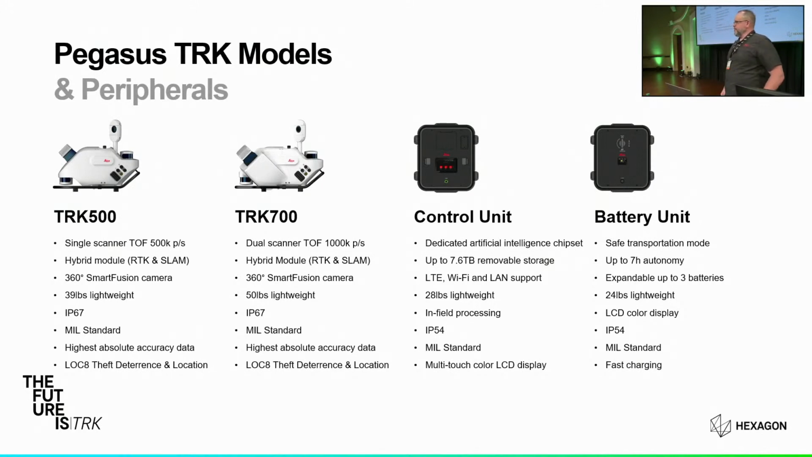Now, we've managed to reduce the weight of these systems by removing some of the processing capabilities inside of the unit and putting it into a new controller unit where we've placed a dedicated AI chipset. So this controller unit allows you to collect up to 8, or nearly 8 terabytes on removable solid states. The controller unit is LTE, Wi-Fi, and LAN accessible.